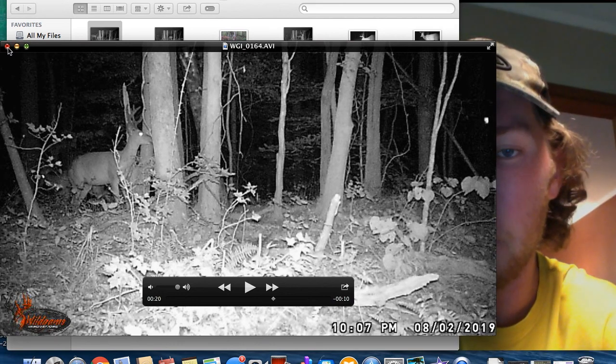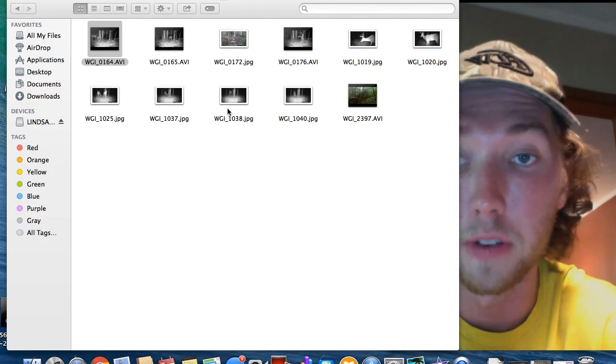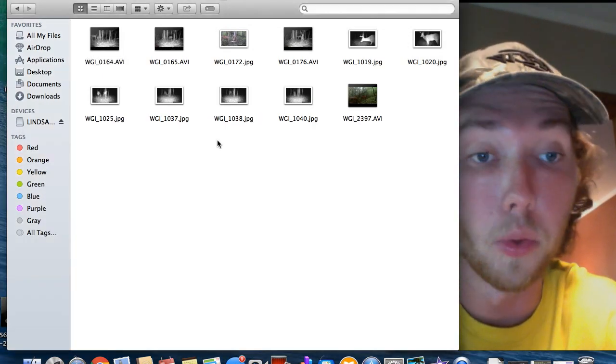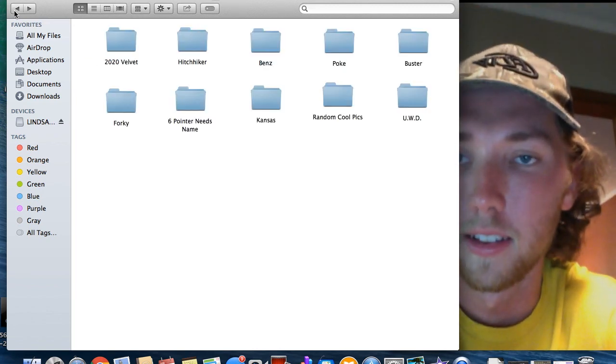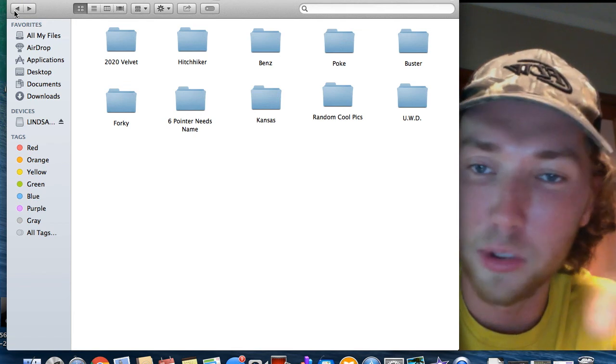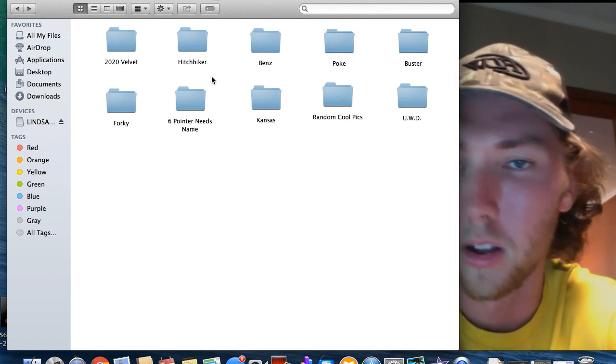Hitchhiker and Forky are the only two deer that I ever saw on the hoof. No, that you've seen so far. There's one more, Poke. I'm a little bit sporadic when I talk and go through things, so I apologize. Just try to follow along.